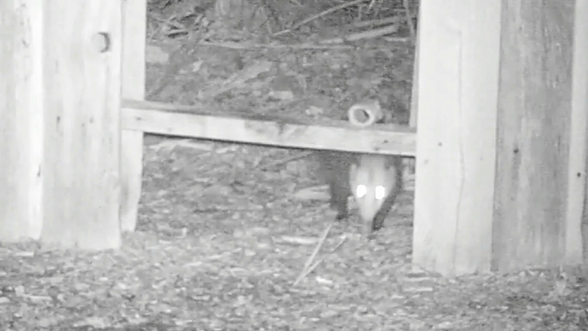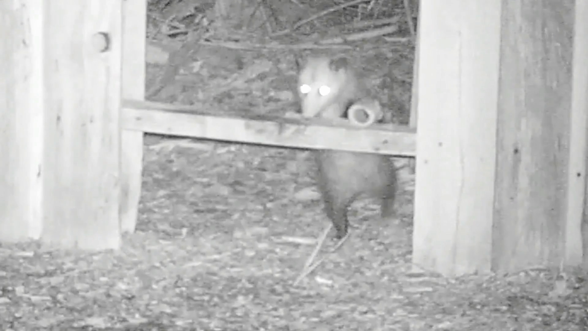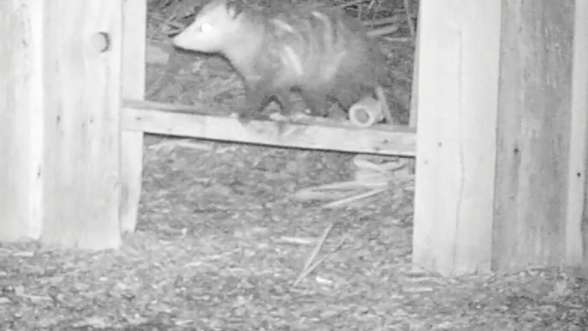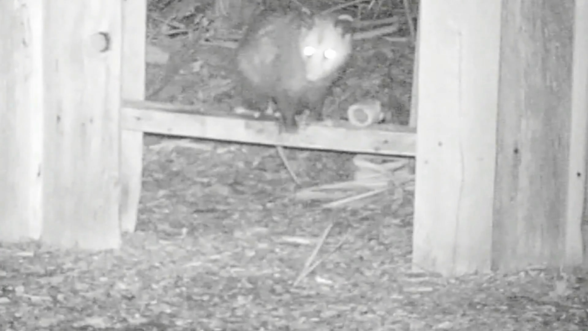But eventually even the possums had enough of being bit by fire ants. He gets up to try and get away from the fire ants and licks his wounds a little bit.